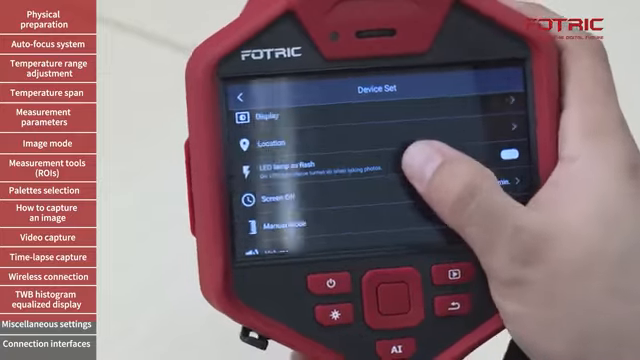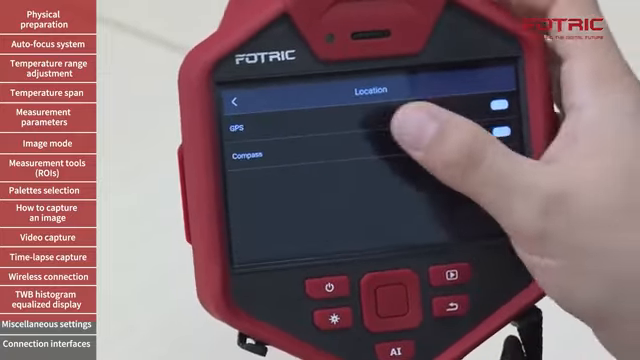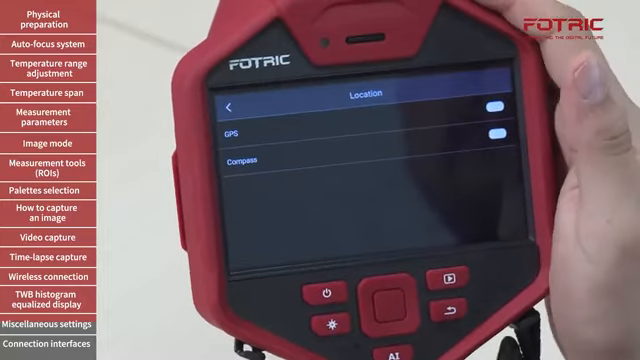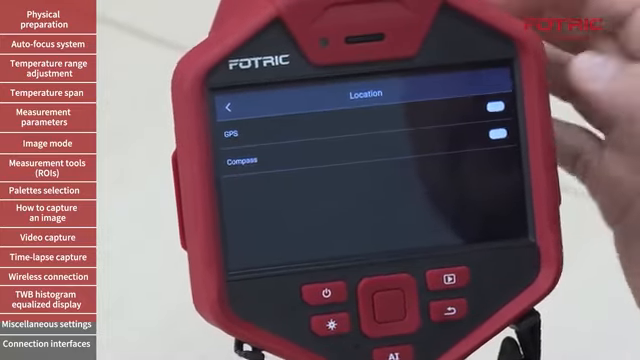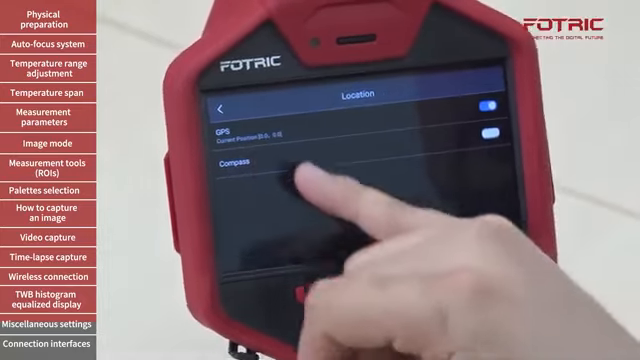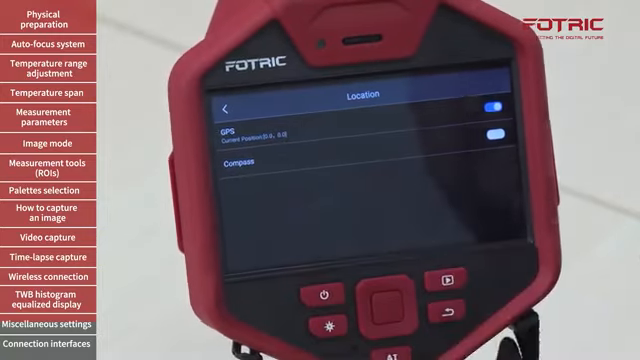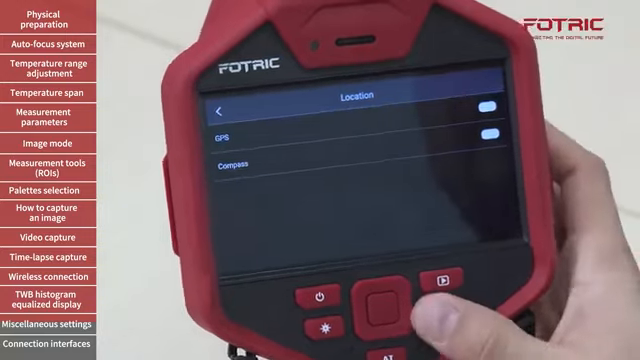Lastly, I can turn on the location of the camera. In order to use the GPS, the camera needs to be outdoors for a couple of minutes, after which you will see the coordinates of the camera on this area, and you'll be able to save that information every time you take a picture.